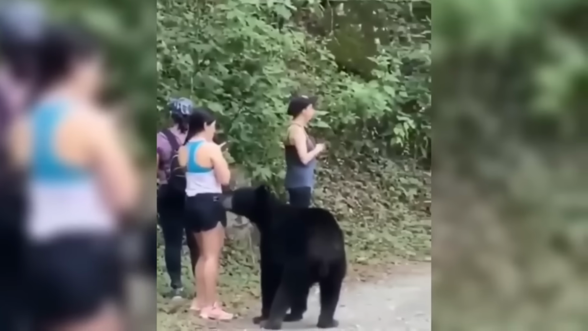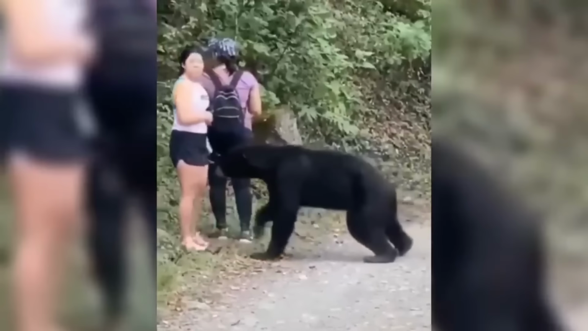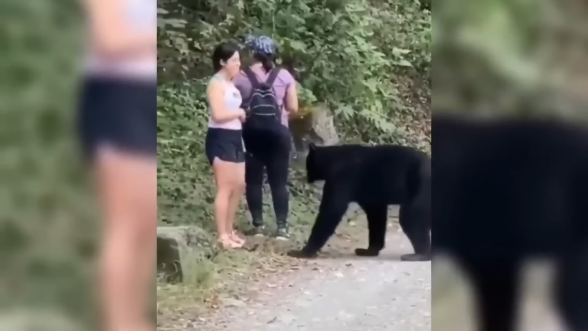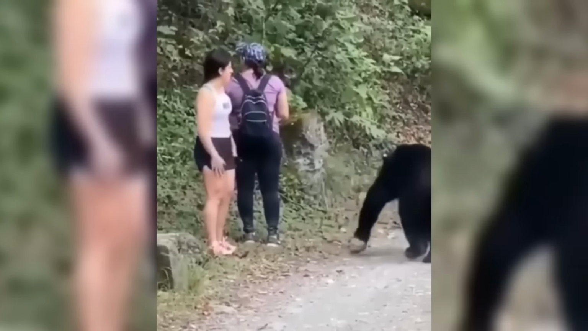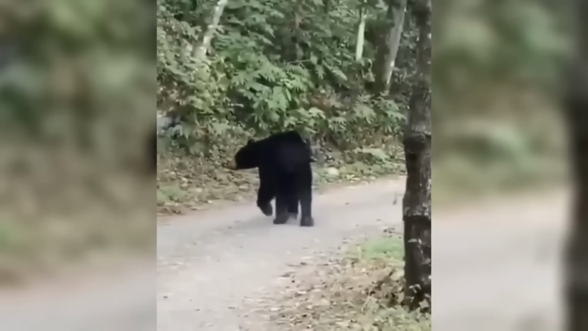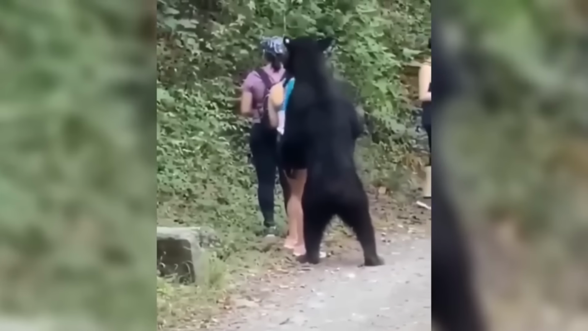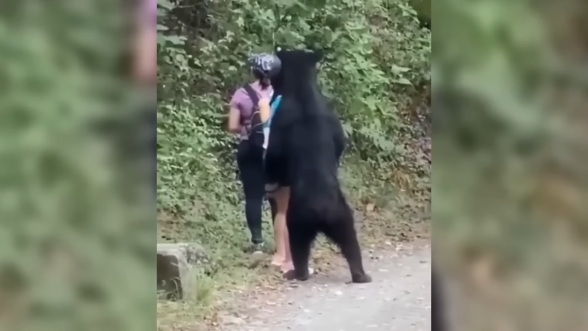It stands on its hind legs, sniffing her, even going so far as to gently grab one of her feet with its paw, continuing to explore her scent. After this tense moment, the bear eventually loses interest and ambles away, leaving the girls unharmed. This encounter is unusual, highlighting the unpredictable nature of wildlife.